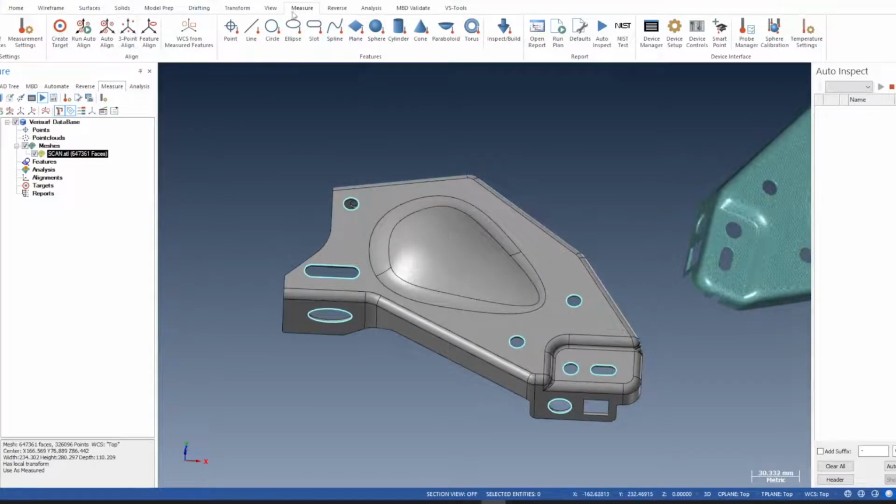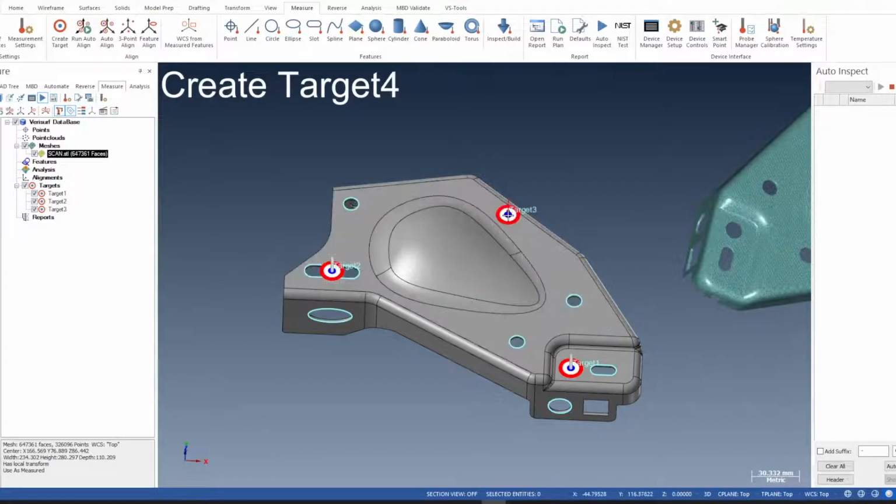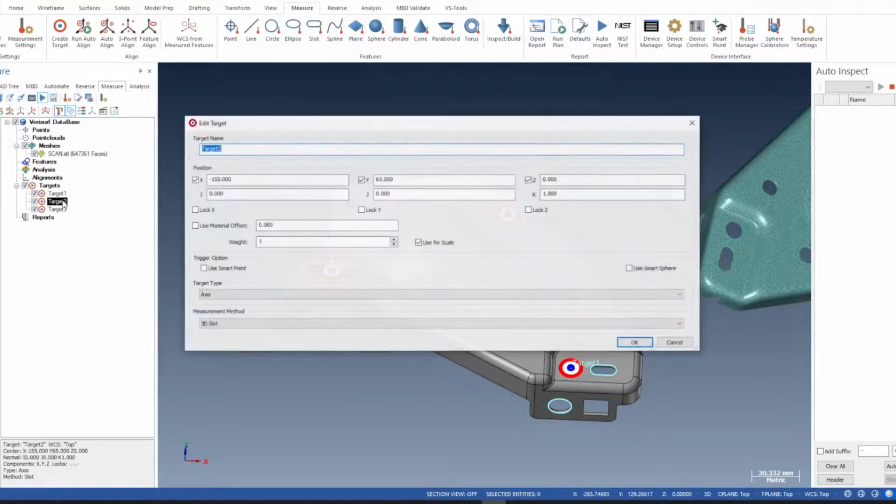So we'll go into the measure module, create target, select the hole there, the slot, then a surface point somewhere around here. Escape. Now we can look at the targets. So we double click the first one. Okay, it's fixed in X, Y and Z. We want the point, and it's a 2D circle. We go OK.